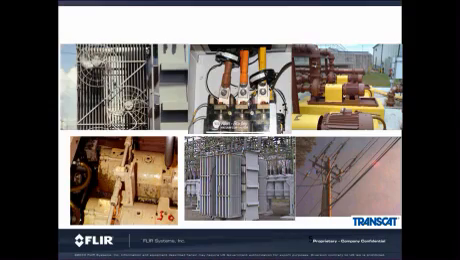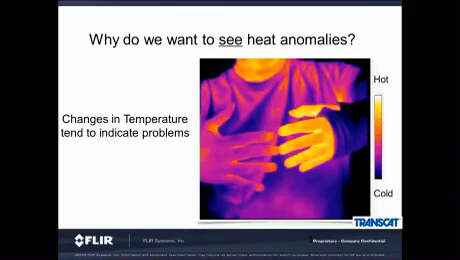However, industrial equipment does give off one major clue. When equipment goes bad, it generally heats up. Mechanically, because of friction. Electrically, because of resistance. All these targets get hot prior to failure. And wouldn't it be nice to see that? A change in temperature or a difference between two similar components can show a problem.